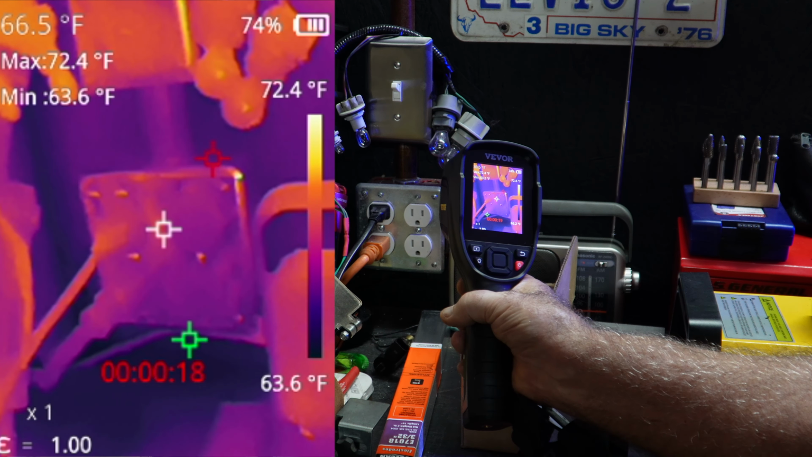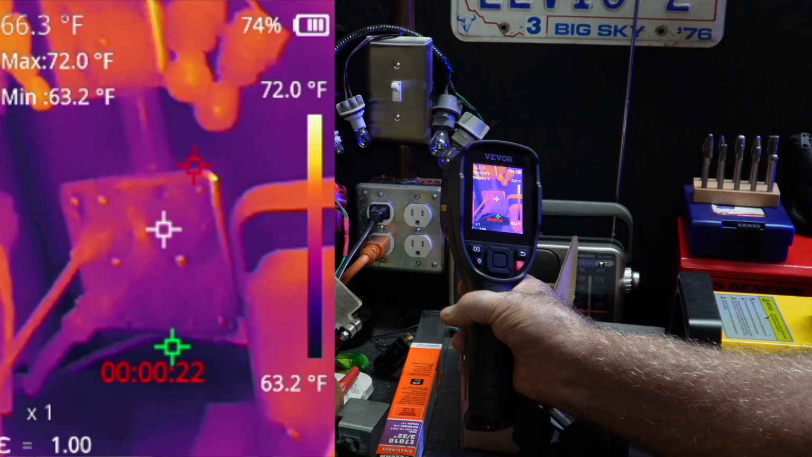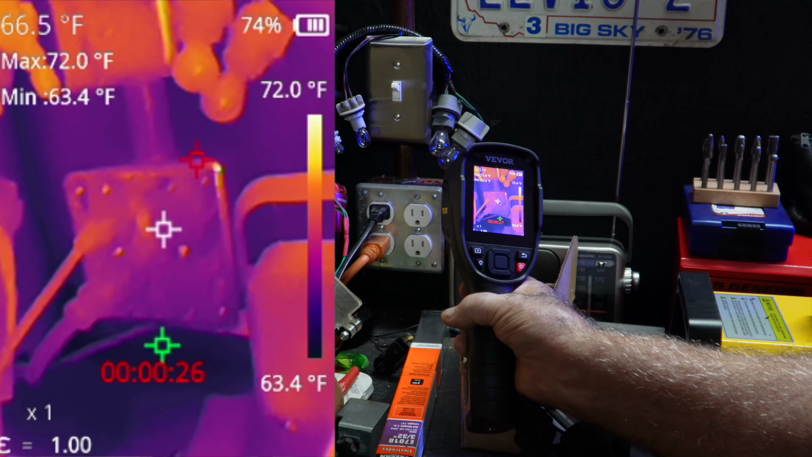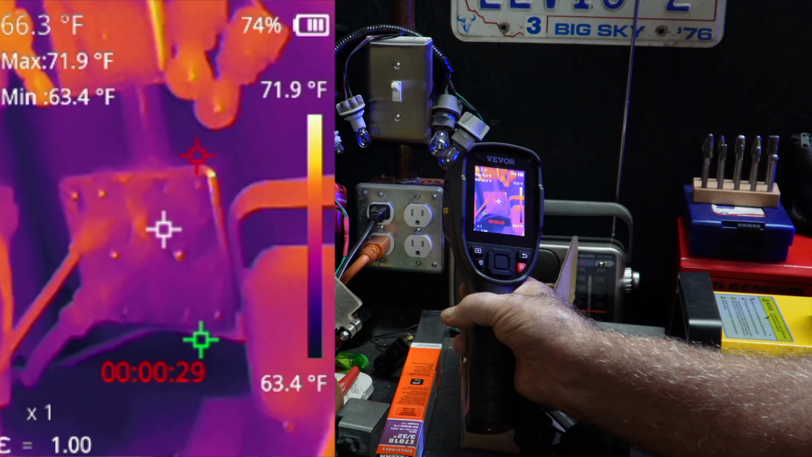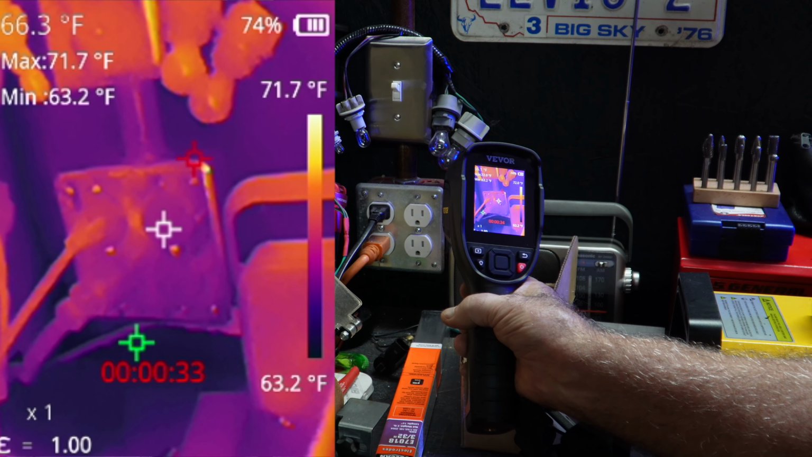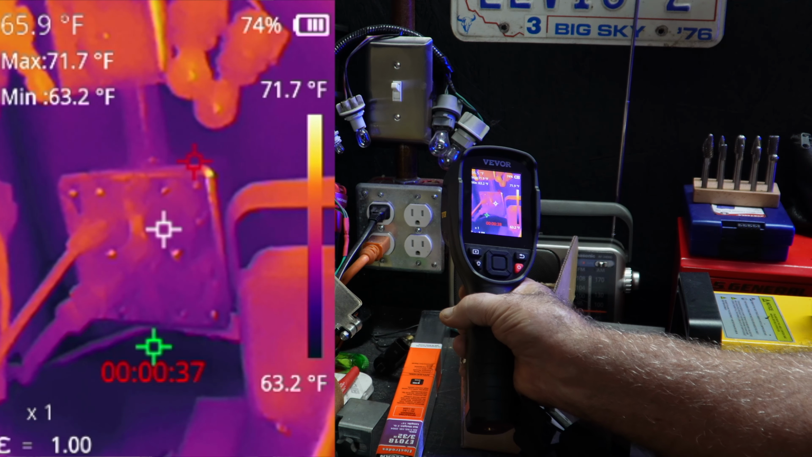If you had a wire that was overheating due to a loose terminal, then you would definitely see that. Trust me, I have pulled out receptacles that were burnt halfway out from where that wire starts working itself loose over time. Somebody didn't tighten it down enough, and it creates a lot of heat right there.